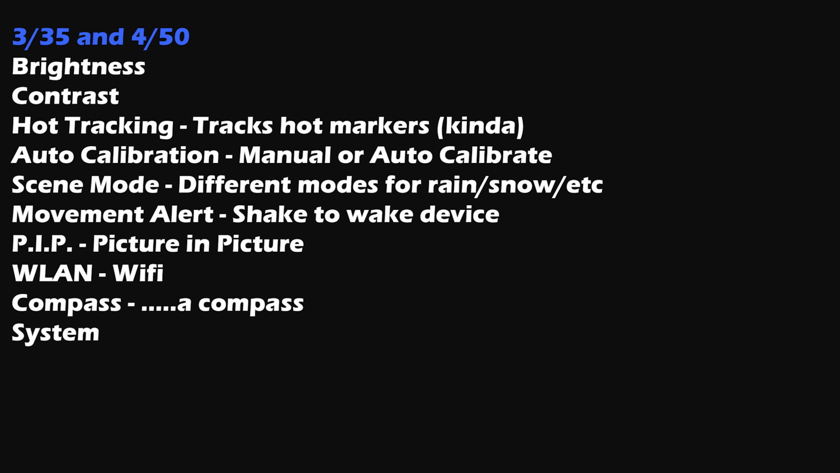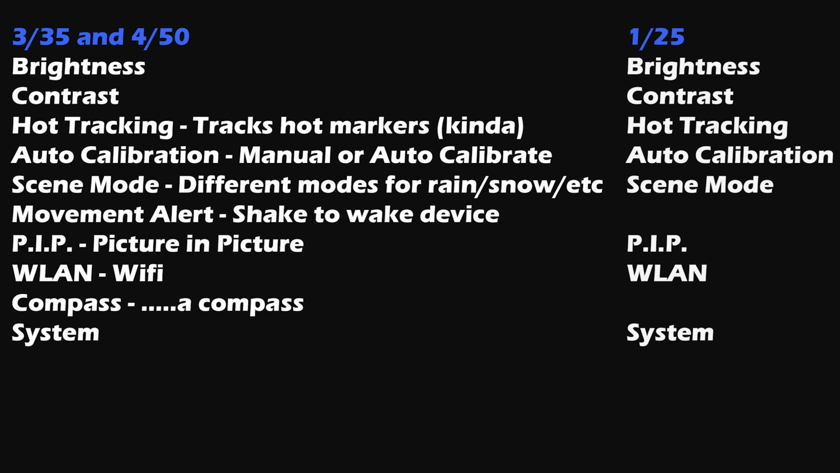Here, I'll overlay the different menu functions and what they do. One thing to note is that the 335 and 450 share all the same functions, where the 125 doesn't have the movement alert function. And we're again seeing a pretty crazy advantage of the 335 over the 125, as I think that shake to wake function would be extremely useful for battery savings, particularly if I'm out in the field.